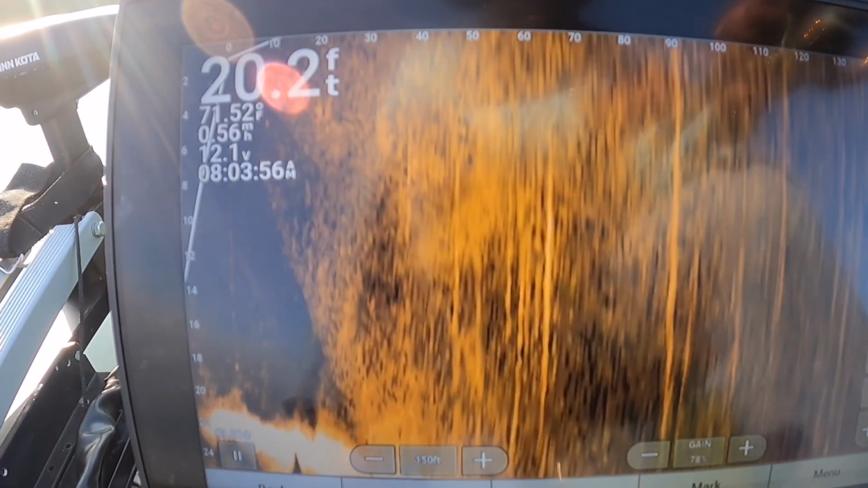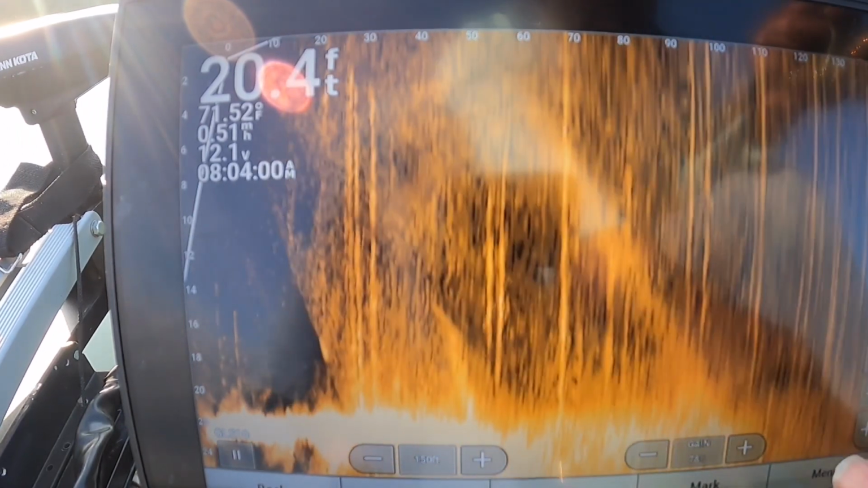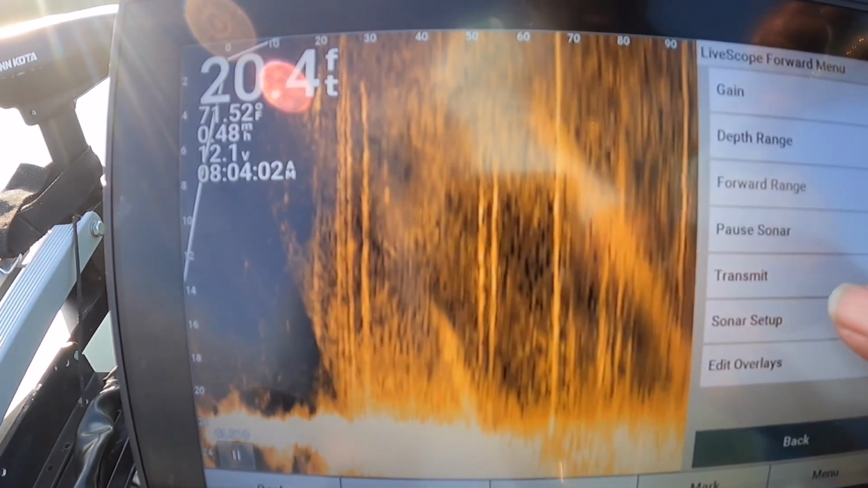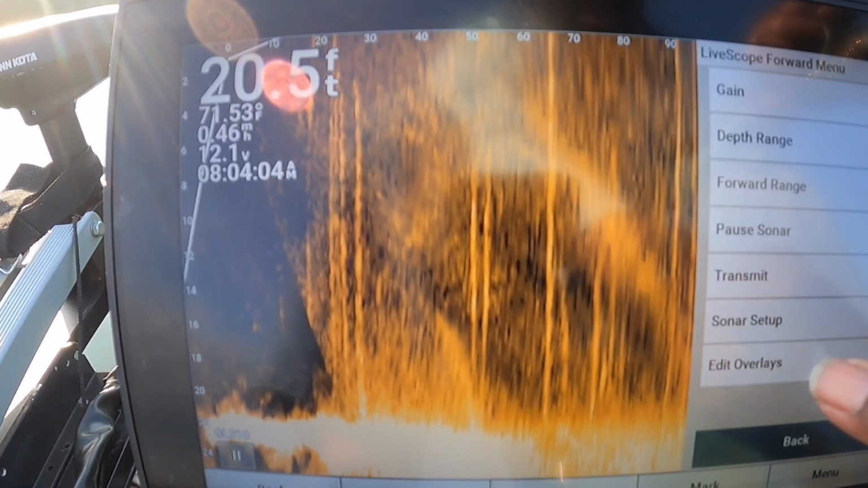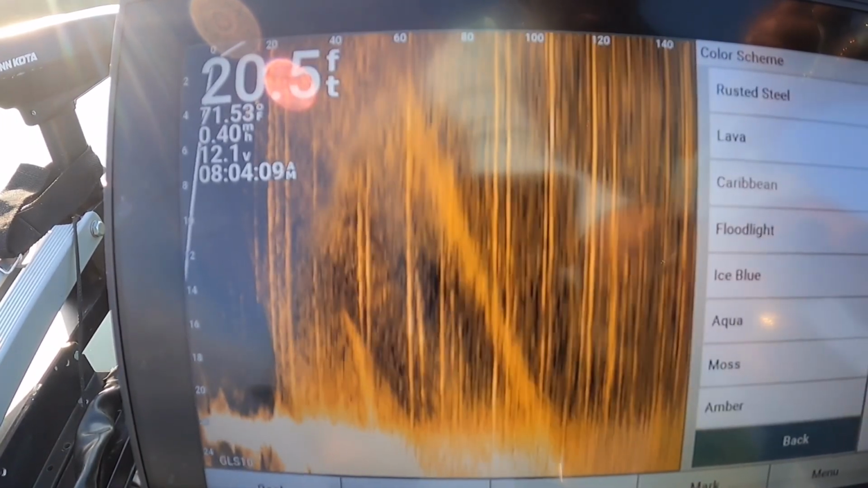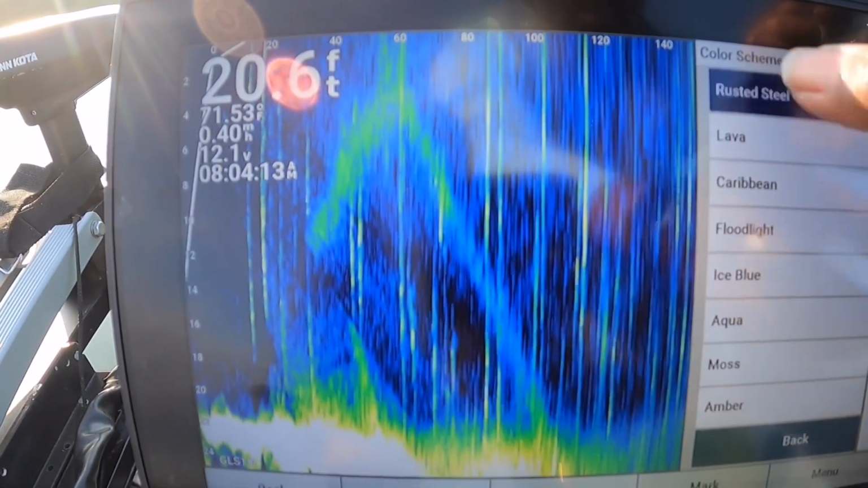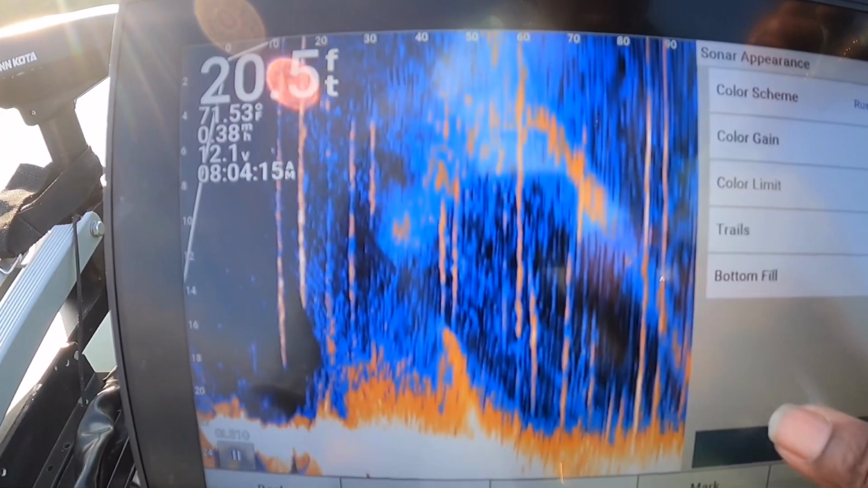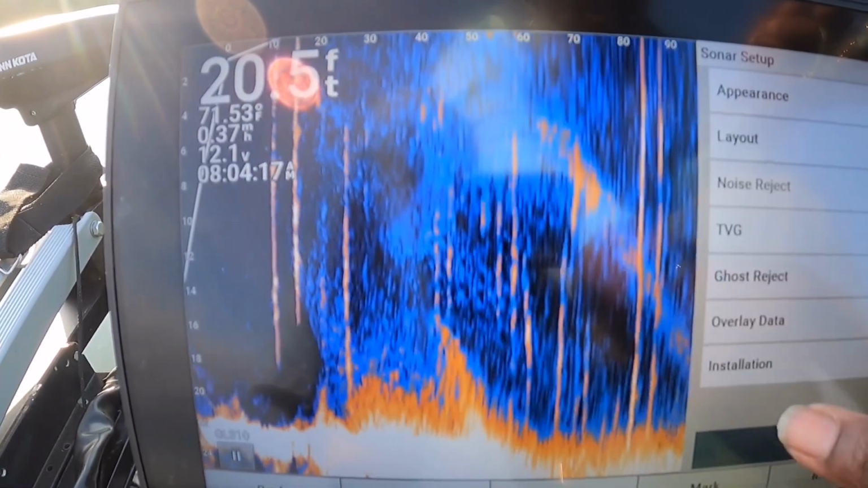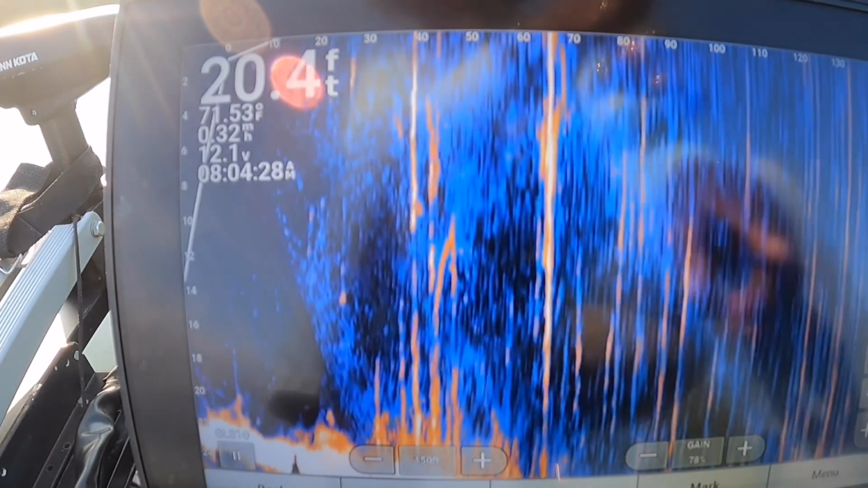You play around with your own settings, find out what works for you as far as your color palette. I think I'm tired of this one already, so I'm going back to what I usually like. I'm going to use Caribbean for now. Ooh, I don't like that either. I'm going to go back with my rusted steel. There we go. Home is, there's no place like home. I just clicked my heels three times. There we are, we're back home. That's going to do it for my settings.